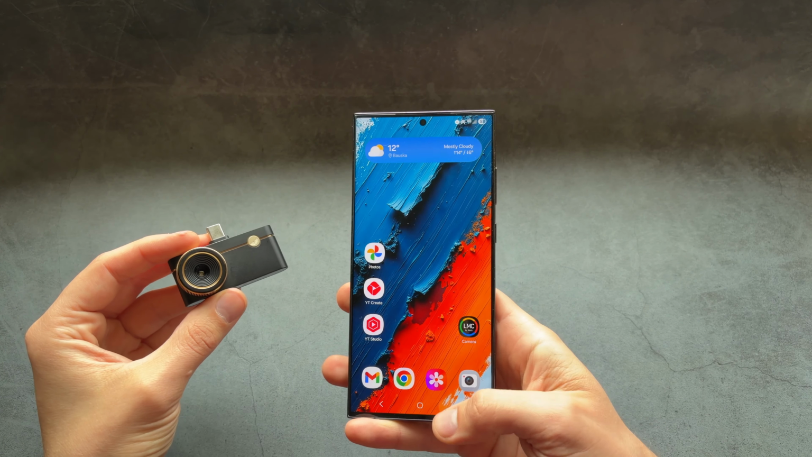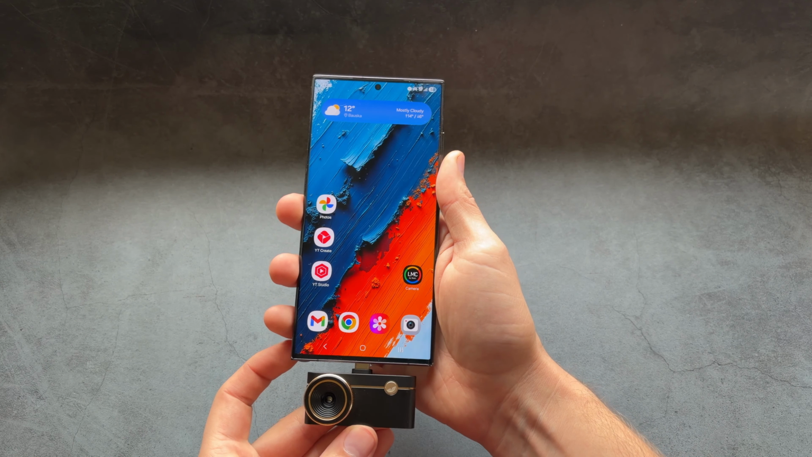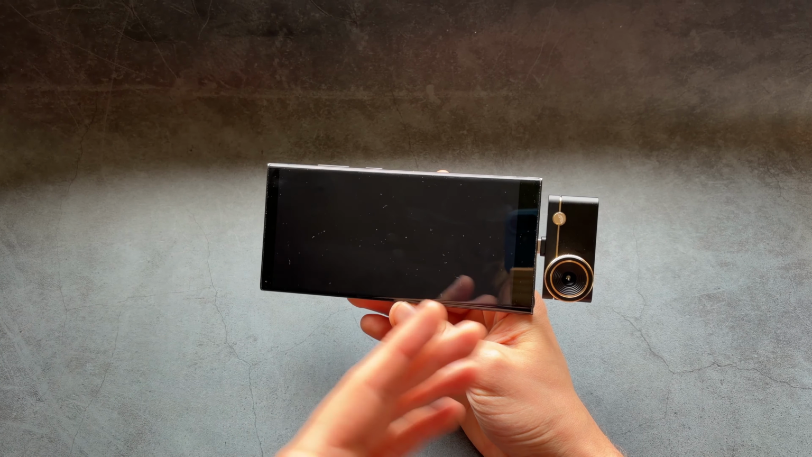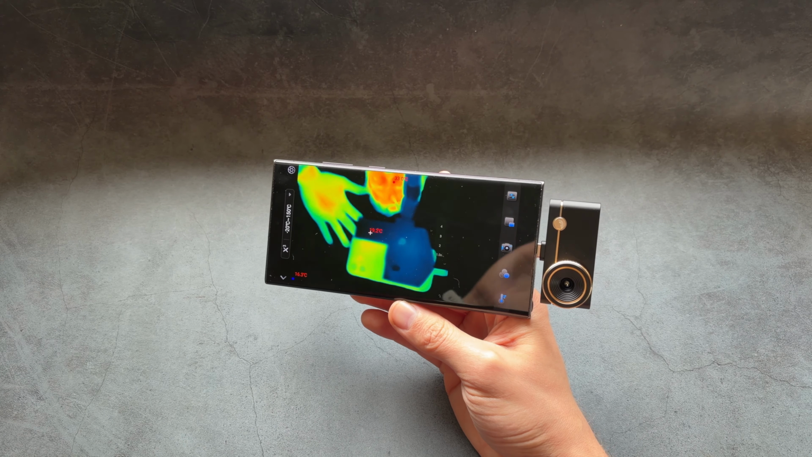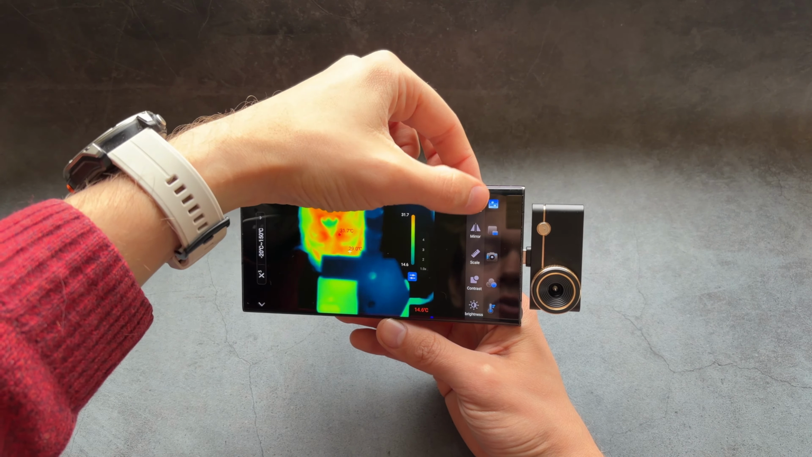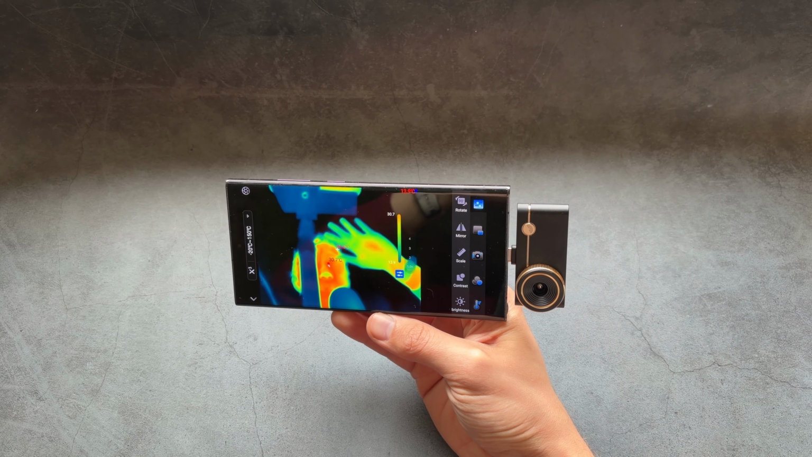And let's check out the app we get on this camera. So to use this Thermal Master camera app. What's absolutely awesome is that once we connect our camera to our phone, even if you do not have the app open, it will actually open the camera app itself. As you see, you simply plug it in, and in a few seconds you have it running. We can go into the settings over here. If you decide to use it like this, we can also rotate the picture, and then you see, okay, this is what it looks like.